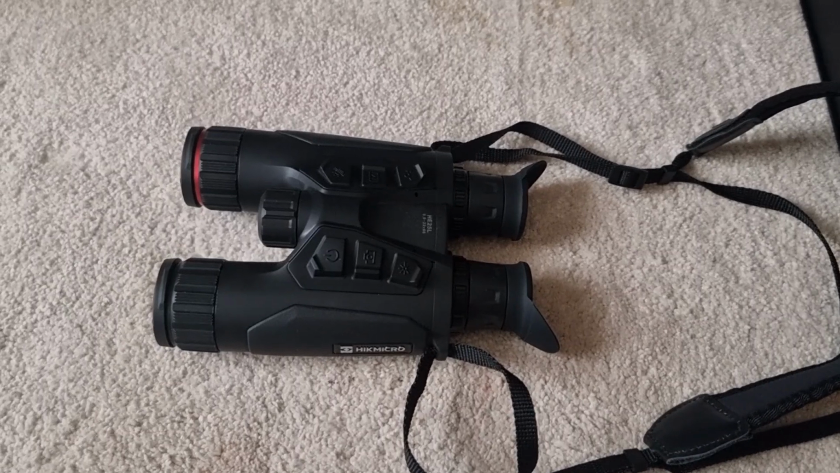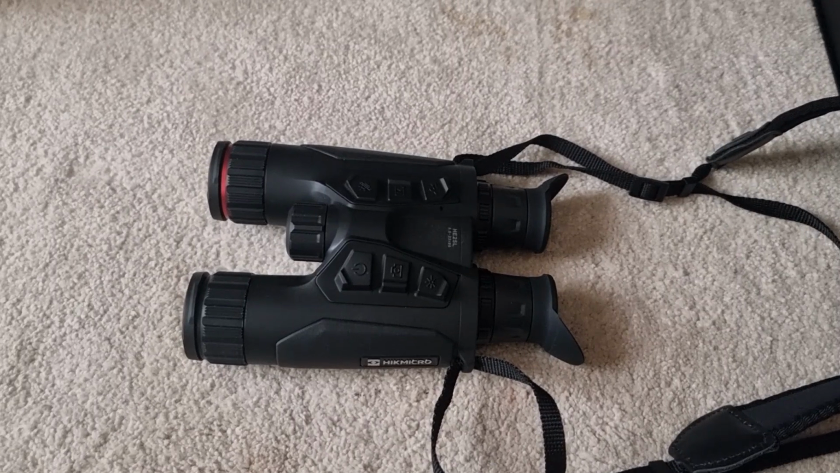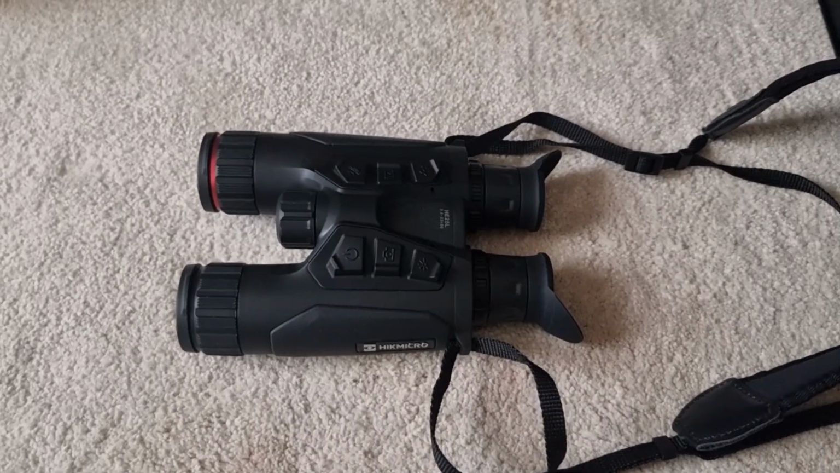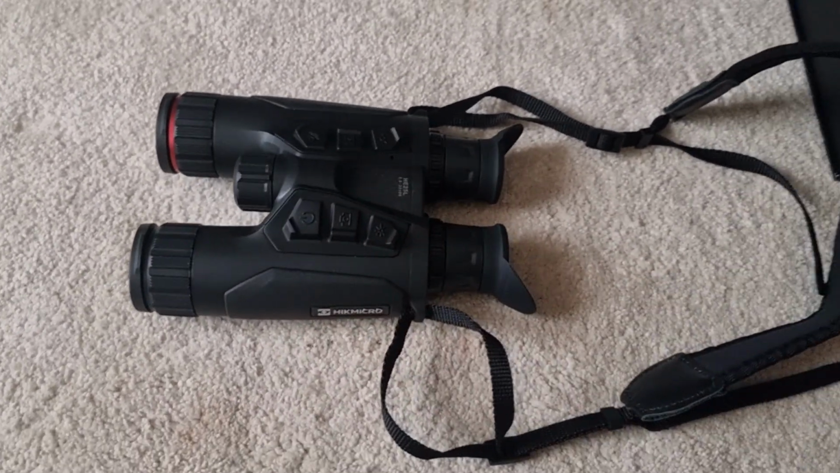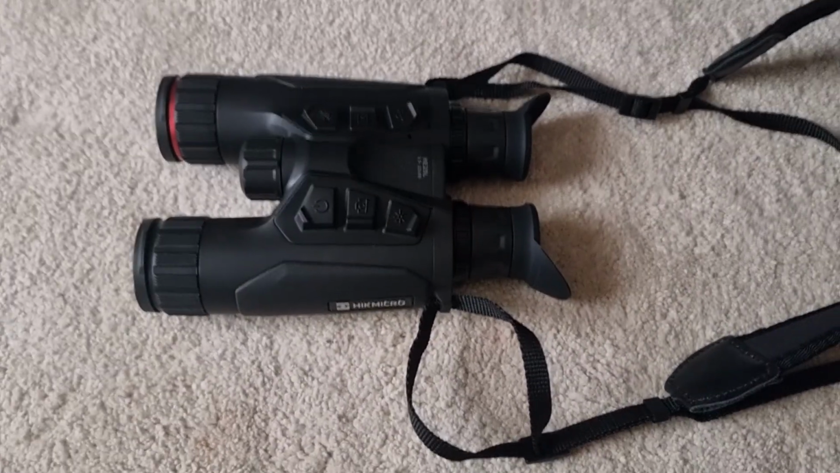It really is absolutely amazing. See individual hairs on your quarry. It really is quite astonishing. But they're about 1,600 quidish, which is a lot of money. They're about 500 quid dearer than these, in other words. And they're only a thermal monocular.